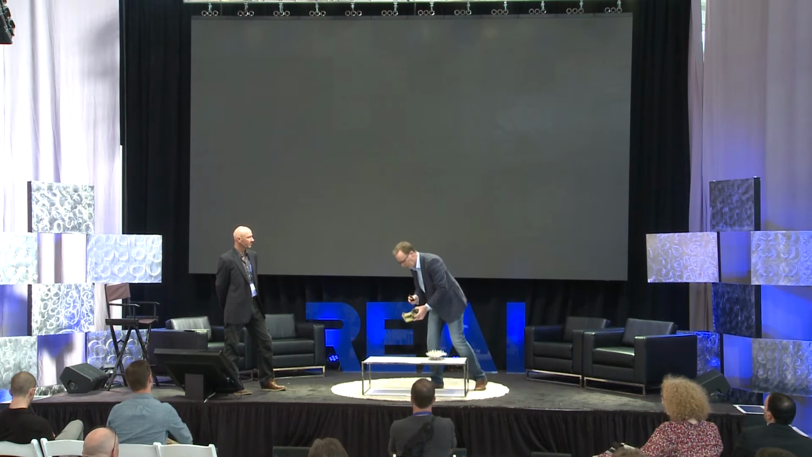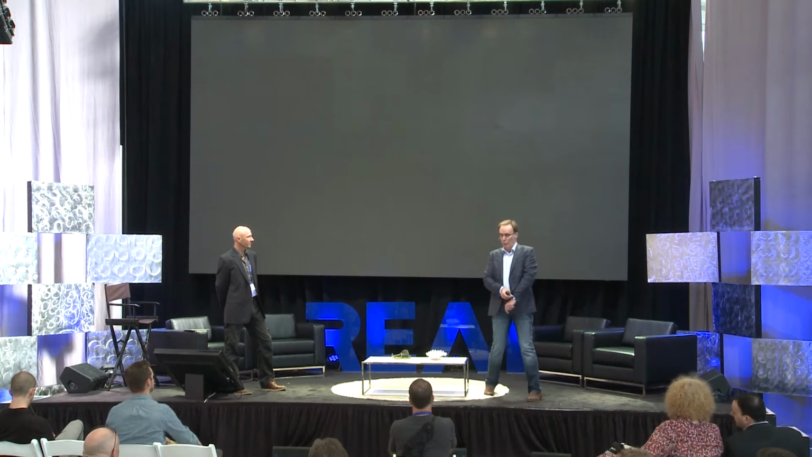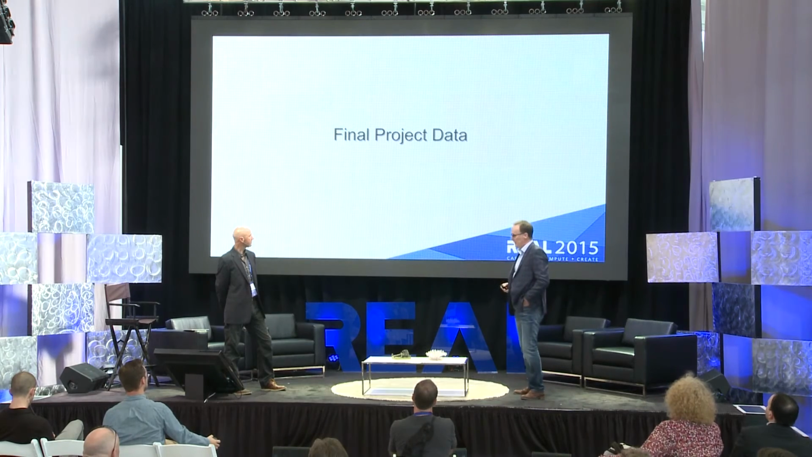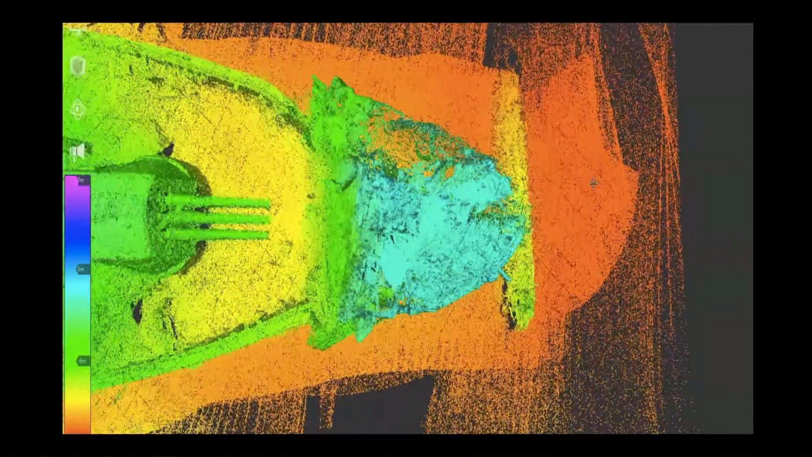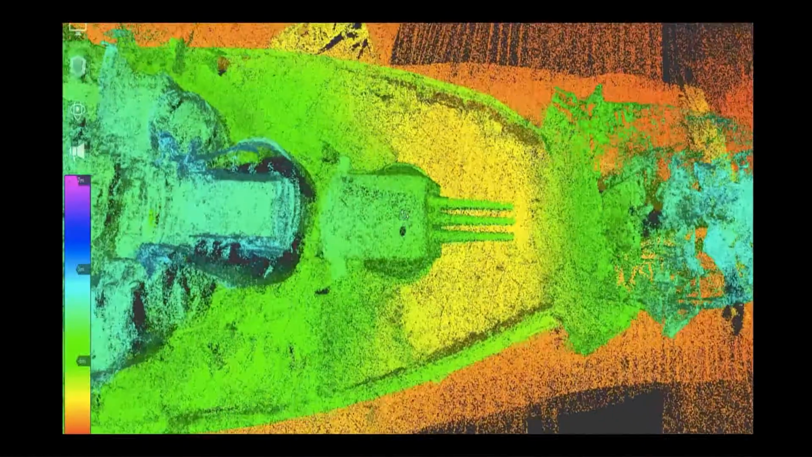But this print was to play a pretty key role for a lot of us on the team as time went by. So here's a look at kind of where we are to date. So this is recap, where we brought in all of Mike's sonar and looking at the ship.